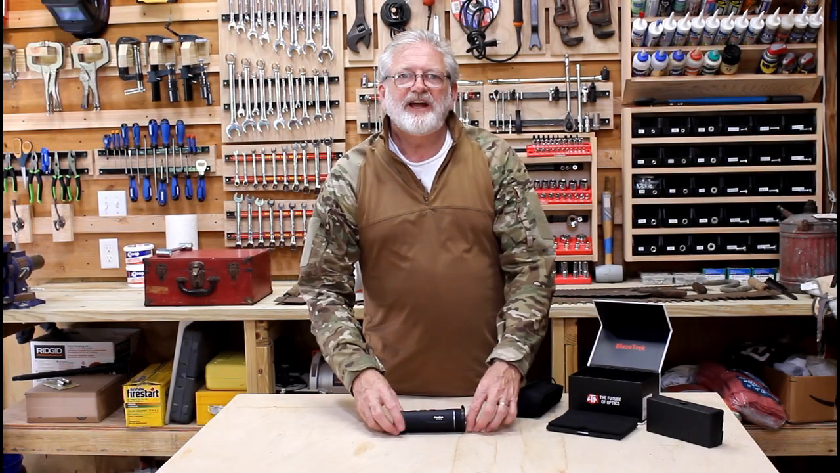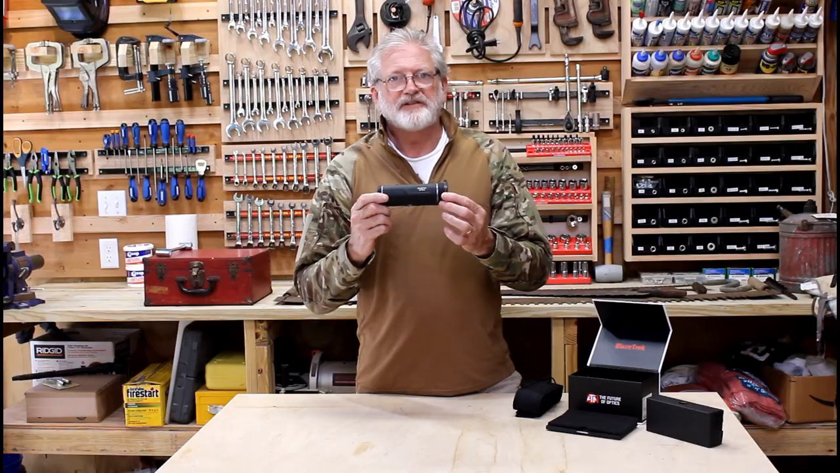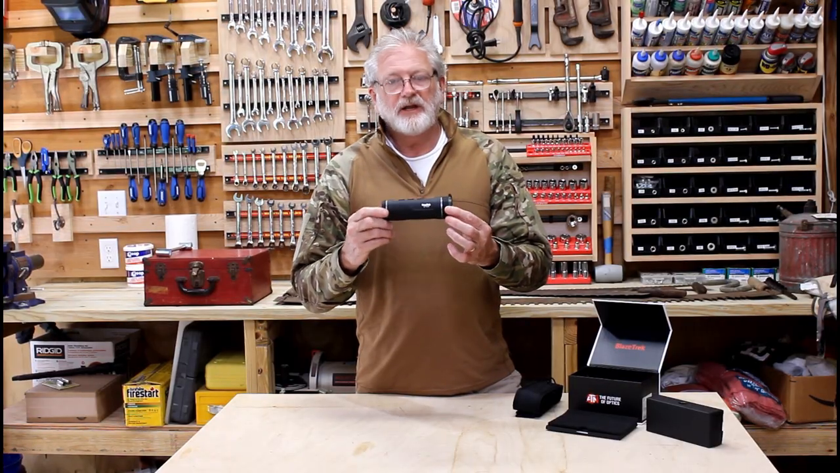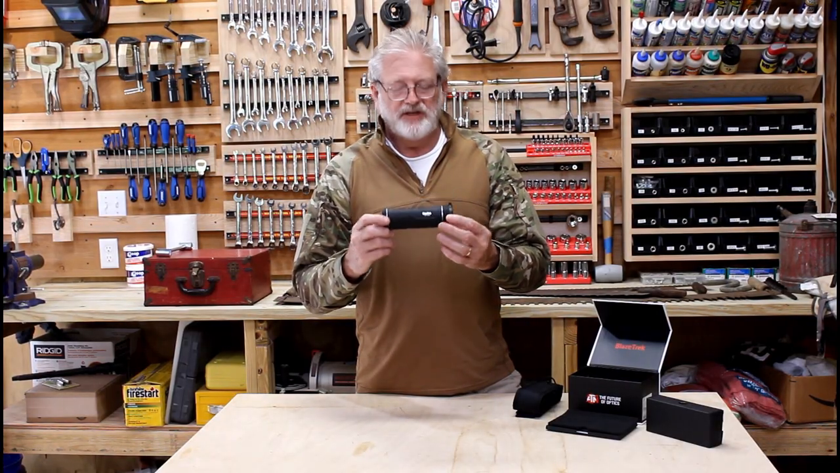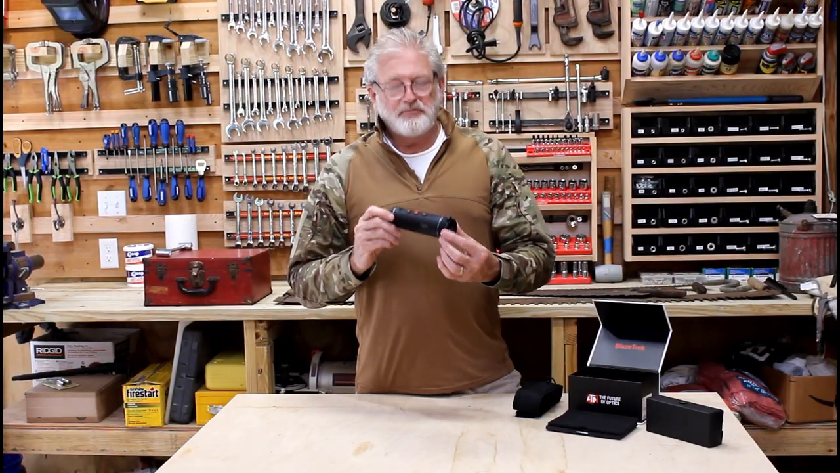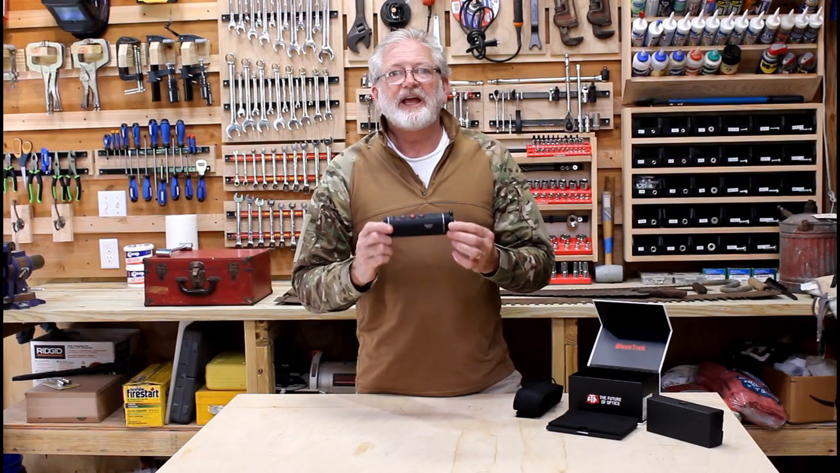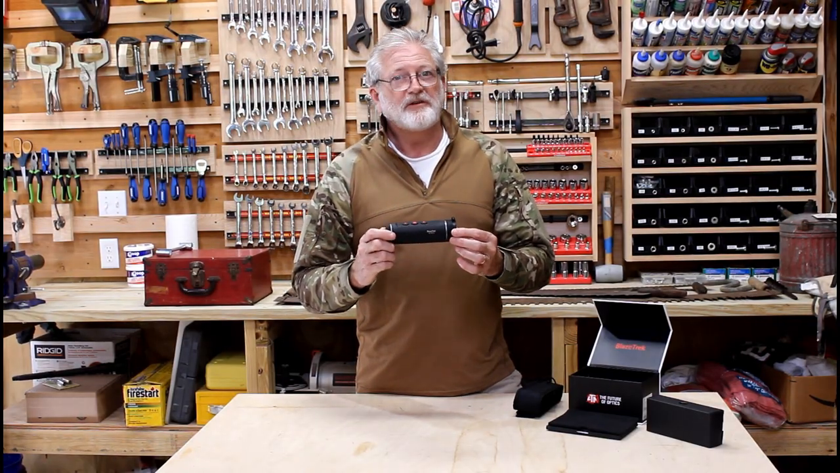Hey guys, so today I want to tell you about this ATN BlazeTrek. It's a thermal monocular, comes in 2 resolutions, and it's got really simple, easy to use controls. It's packed with features, and I'm going to show you how this guy can be a game changer for home defense. So let's get right into it.